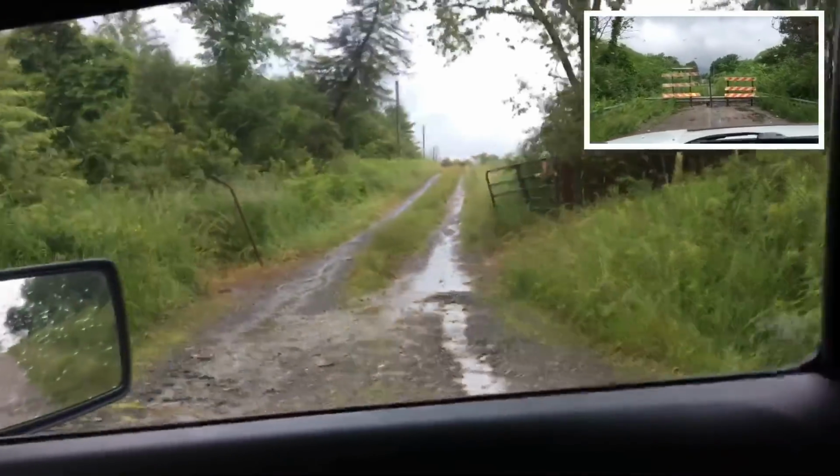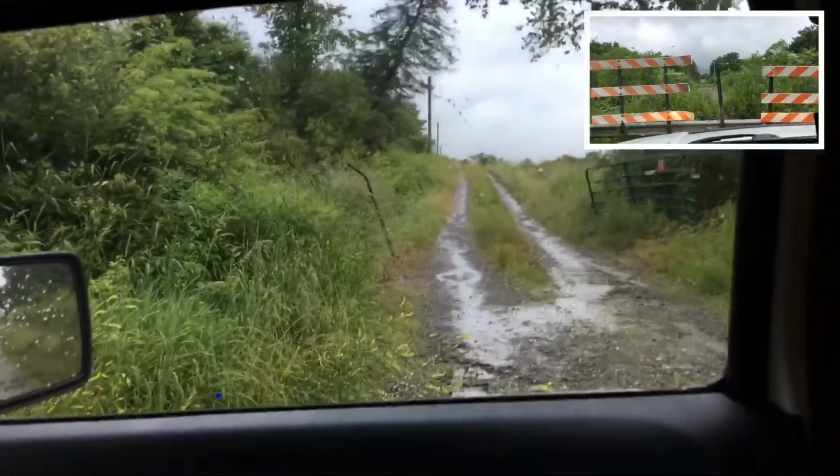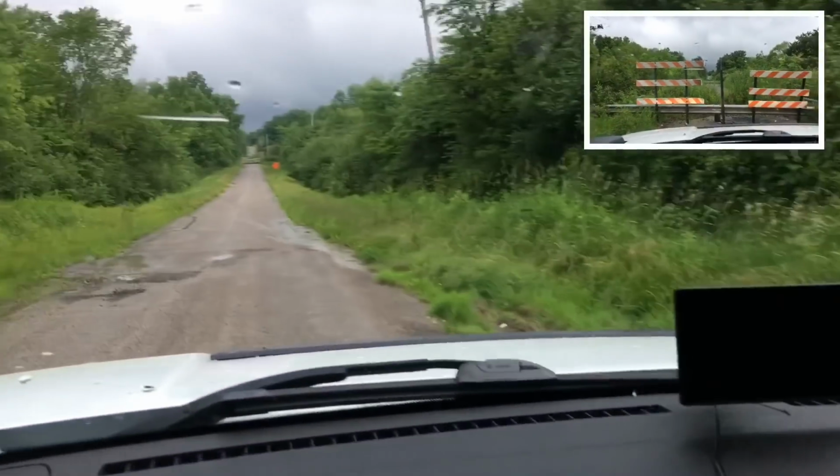Oh, the gate's open. Looks like somebody smashed it up. But I'll walk up that tonight also. Check out the back fields. Thermal.